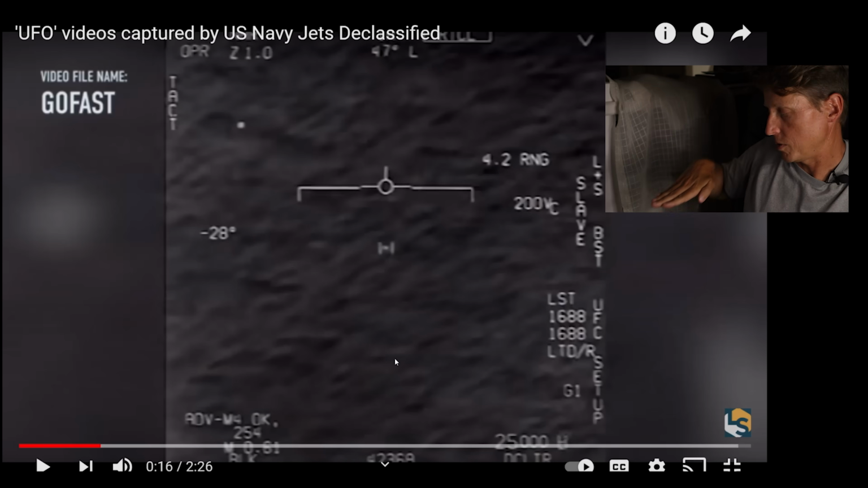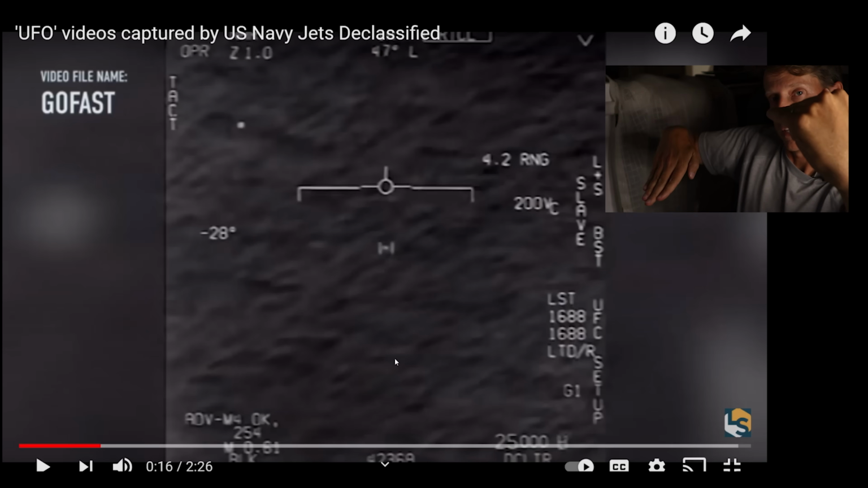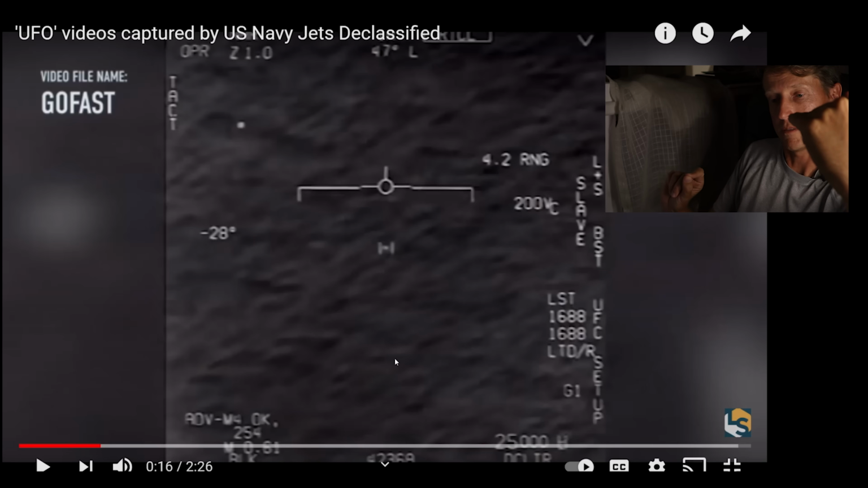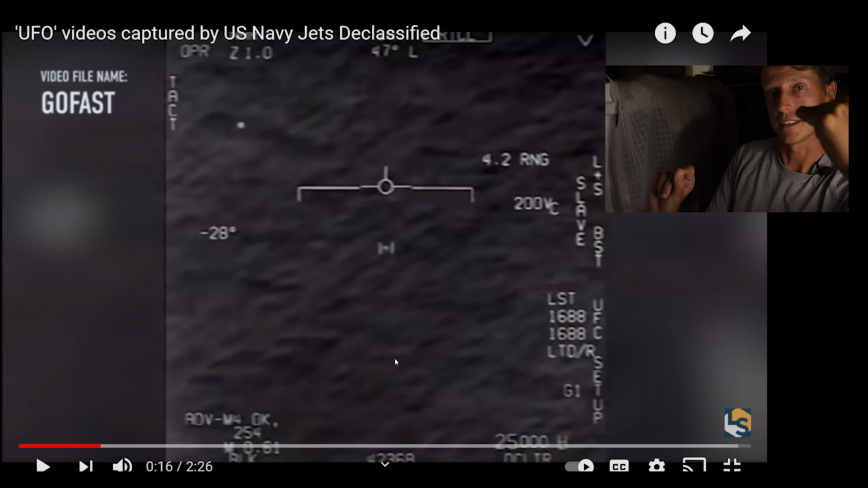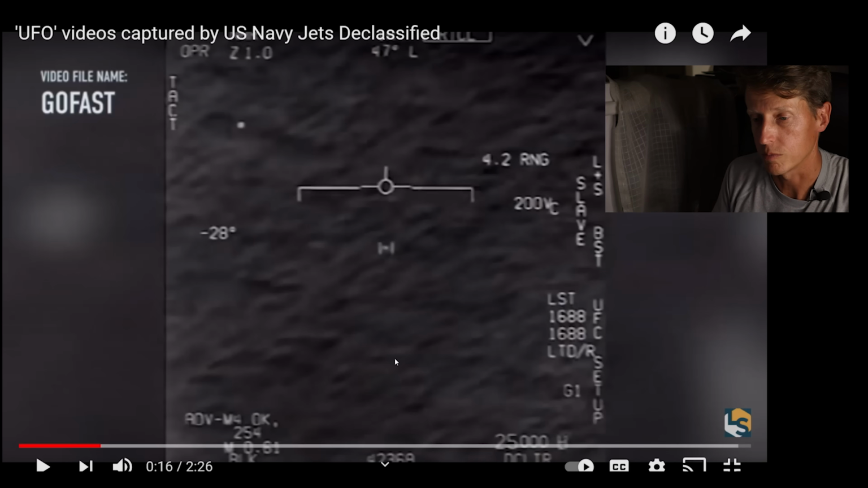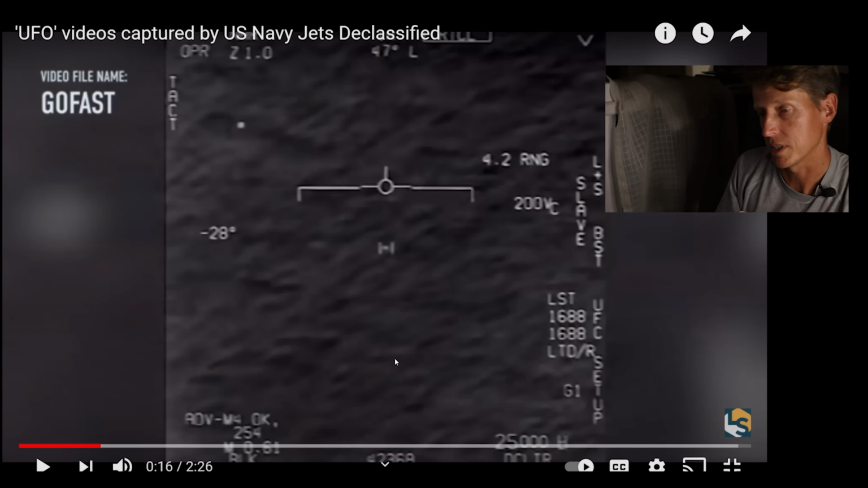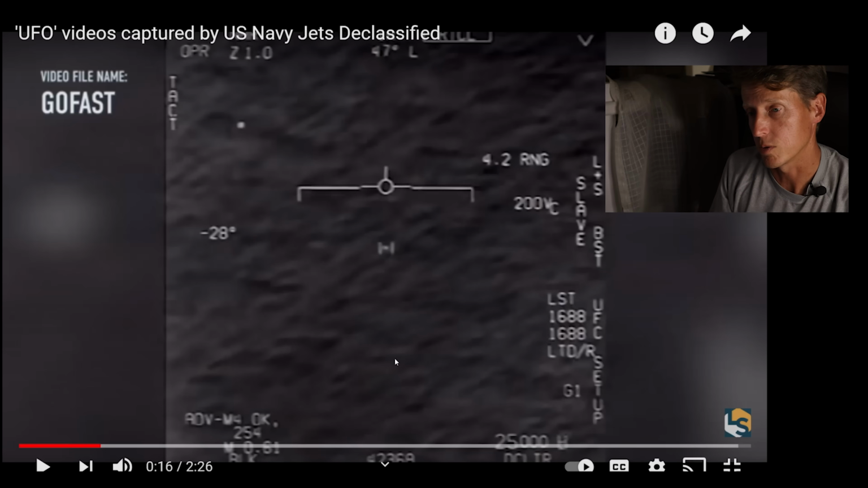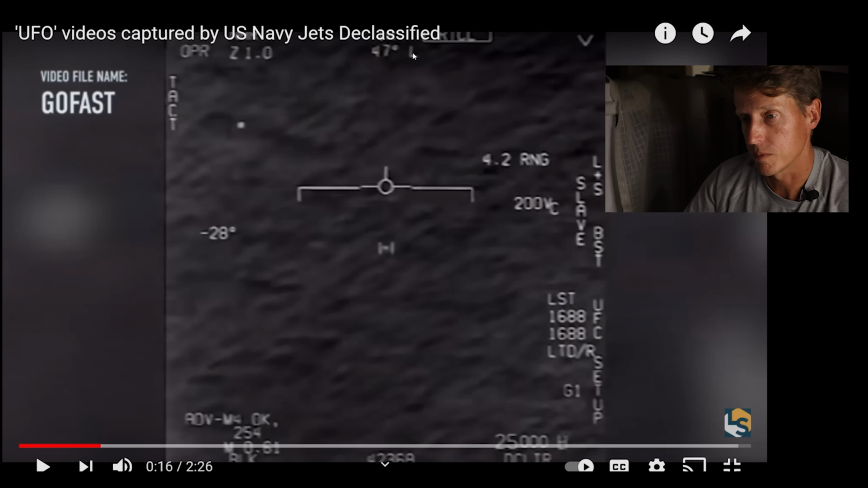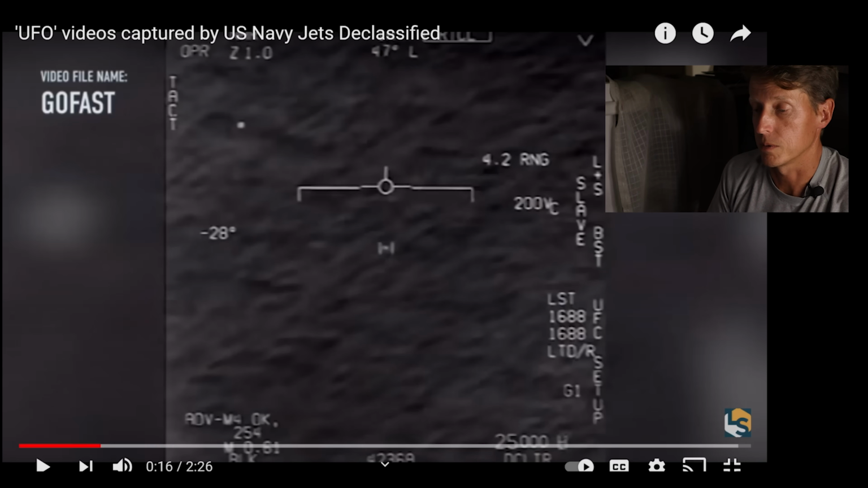Okay, so it's going to cross the water pretty low, and they're up high, coming from your direction, and they're just looking down at this thing. And it's off their left side now, like this. So they're basically looking down. So 4.2 miles of range. It does trigonometry, so it knows where that is in point in space, because I don't see any other laser ranging, right? If they were firing the laser, you would see this flashing, the L there, and I don't think they have a radar lock. Otherwise they would get other ranging.